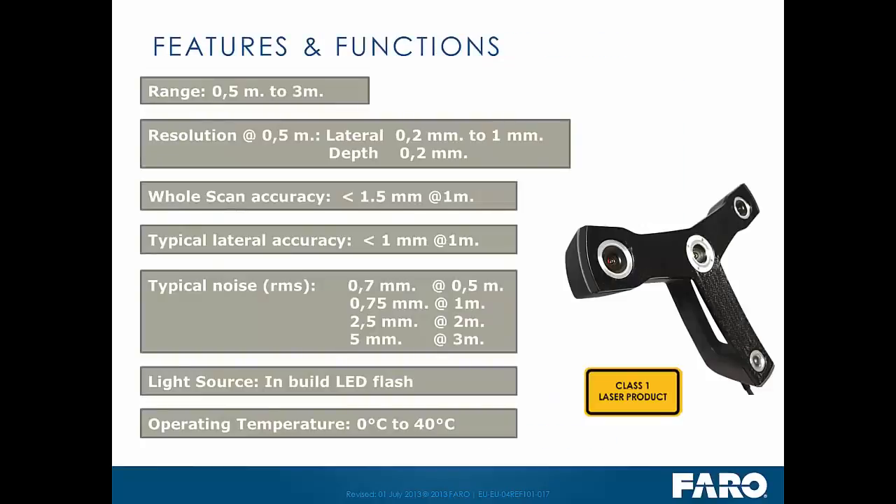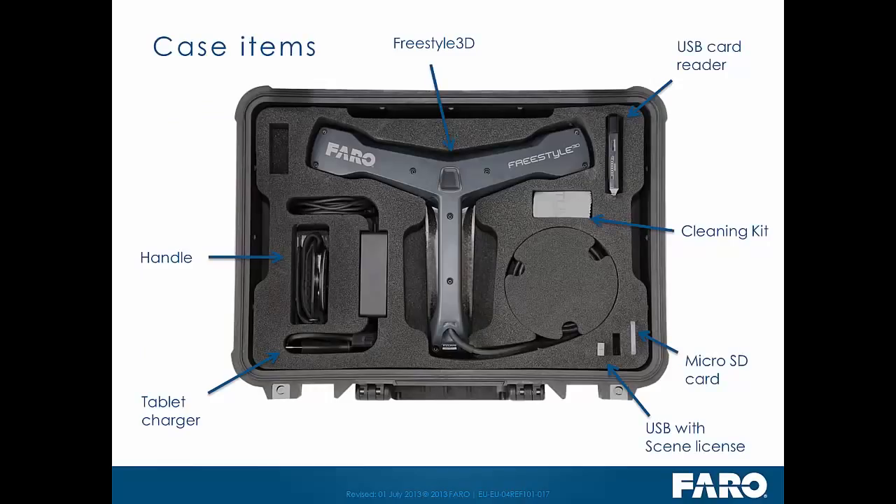The accuracy of the device at about a meter is less than 1.5 millimeters. Operating temperatures range from 0 to 40 degrees. The source of power is actually coming from the Surface tablet and will give you probably about 3 hours worth of scanning. The case has been designed to fit everything into a standard Pelican case, which is the same Pelican case as the FARO Focus.